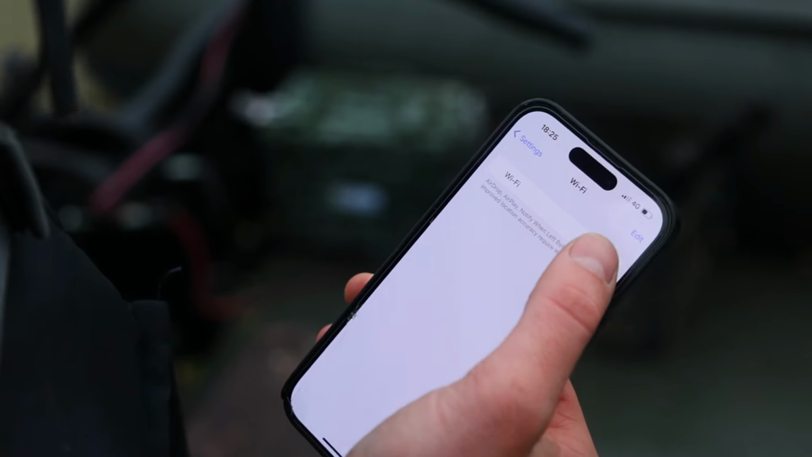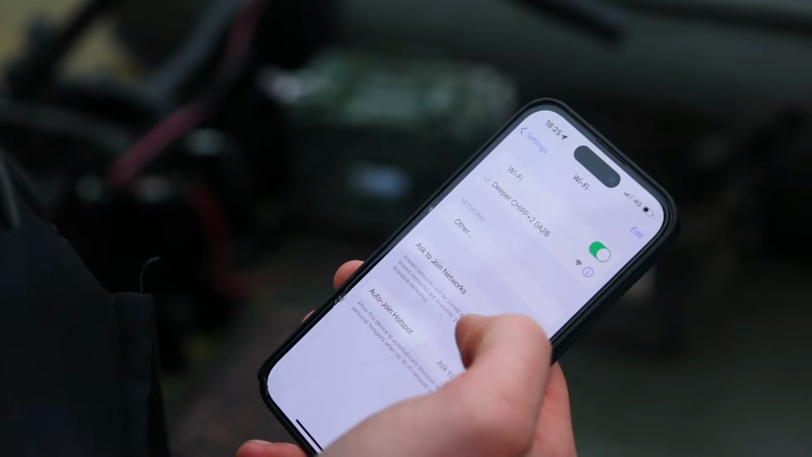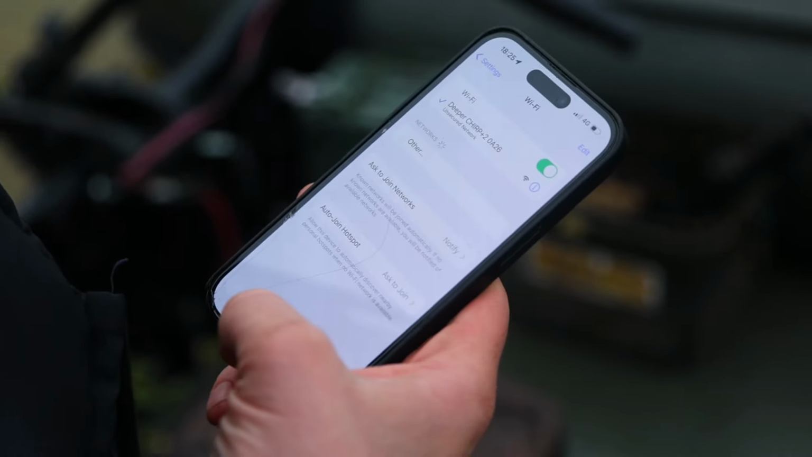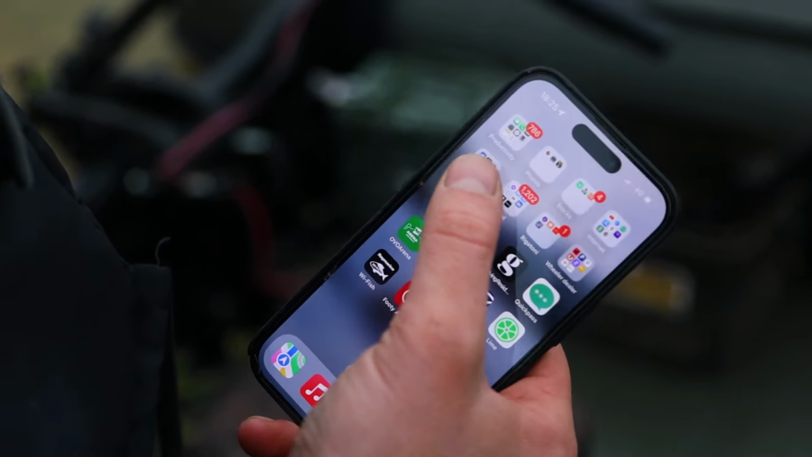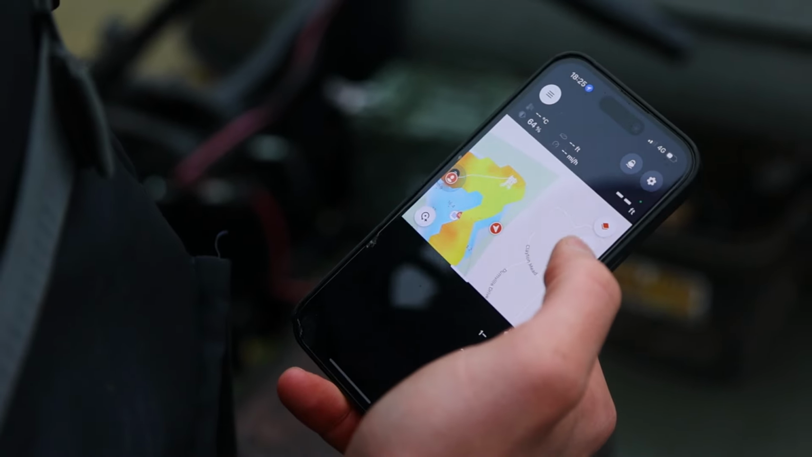Once that's all attached, you place the Deeper in the water. It will send out a Wi-Fi signal that you connect to via your phone. You open up the app and you're ready to go and explore the lake with the help of your Deeper. Once you're out on the water and you've connected the Deeper, you're ready to go and explore.